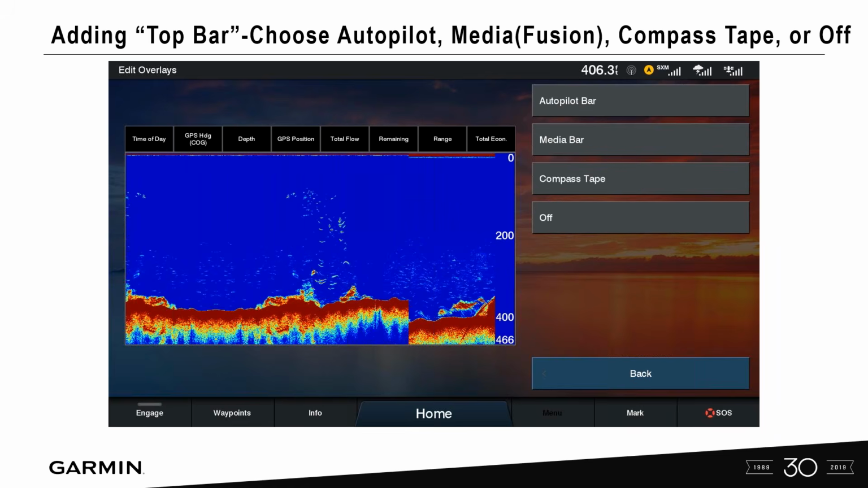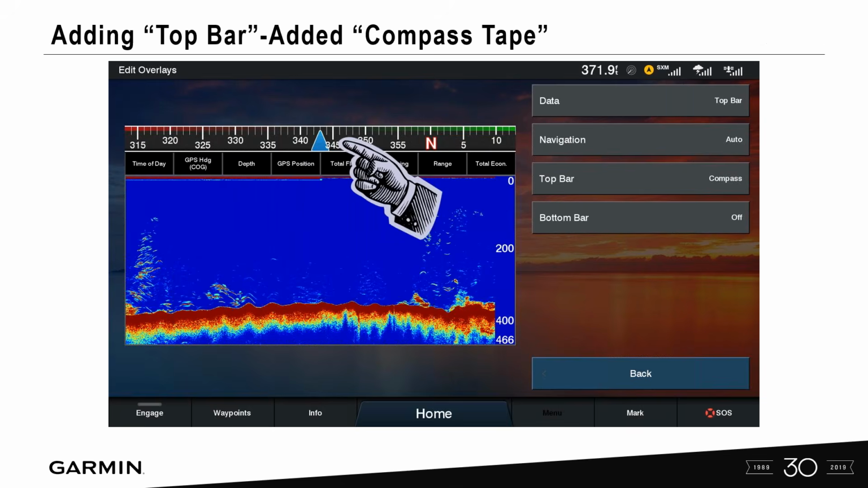If I select that, I can actually show information from an autopilot, if I have an autopilot on board, media, which would be from the Fusion Stereo is a good example, or a compass tape. So let's go ahead and add a compass tape and then show that on our screen there. So now I have data bar, top bar, lots of information. This might be getting a little bit cluttered, but we want to show you how to go in and customize that.